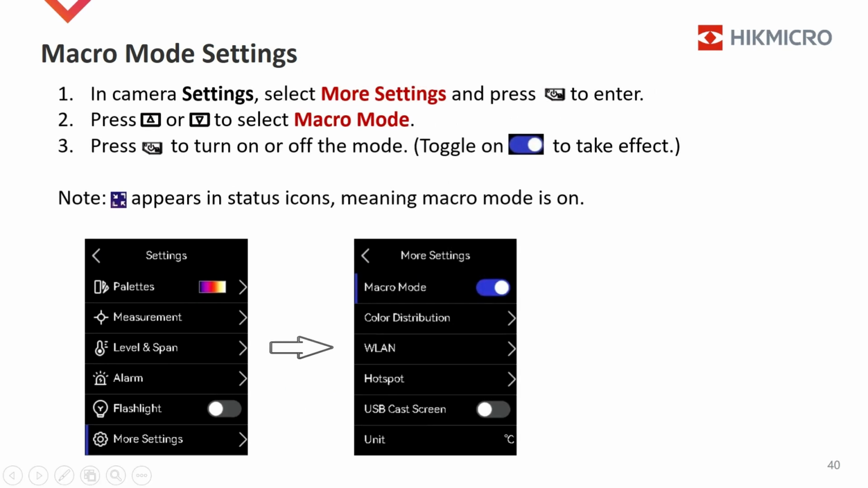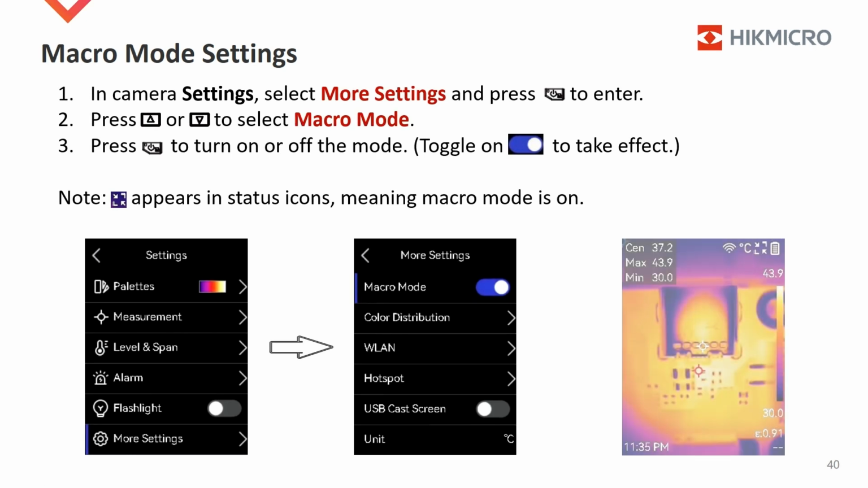In Camera Settings, select More Settings and press the Power button to enter. Press the Up button or Down button to select macro mode. Press the Power button to toggle on the mode. If a special square symbol appears in the status icons on the upper right corner, the macro mode has been turned on.